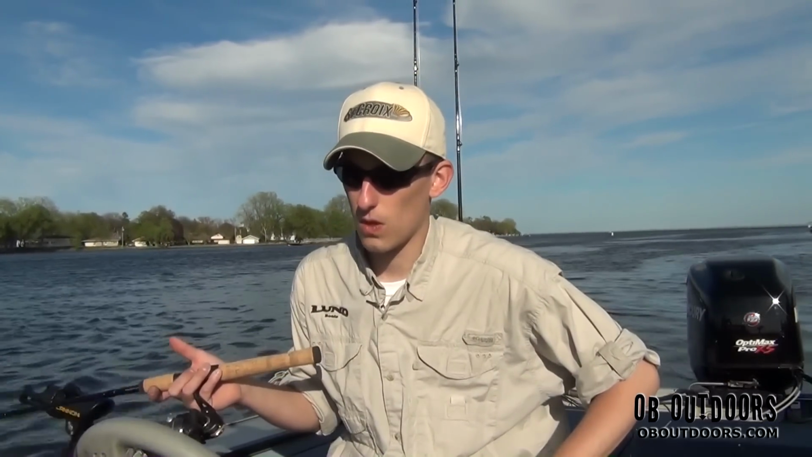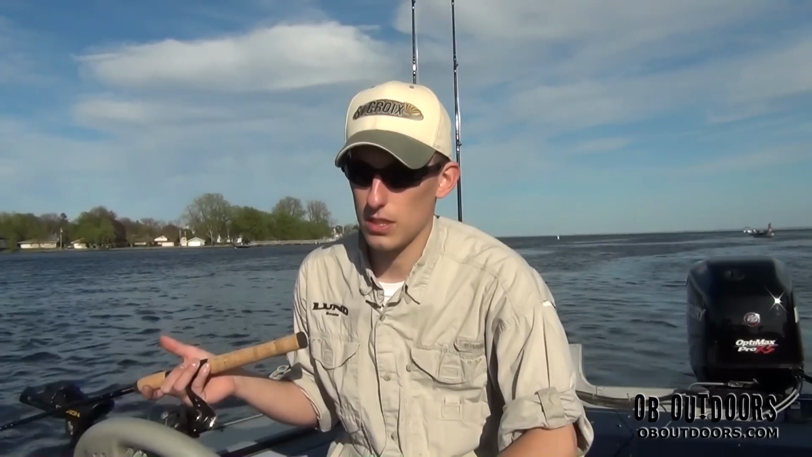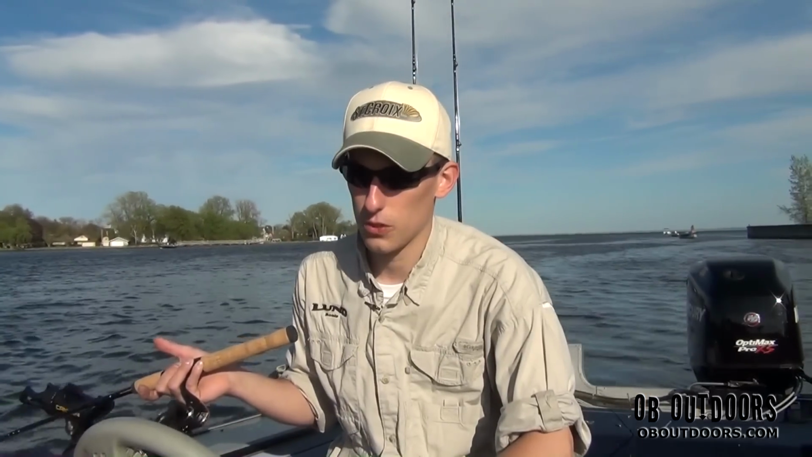Now with the 25+ mile-an-hour wind that we have today, we're getting a lot of good movement here with the current and the wind all together with the boat swaying back and forth. So I'm going to stop talking here and get you a shot of the unit actually running.